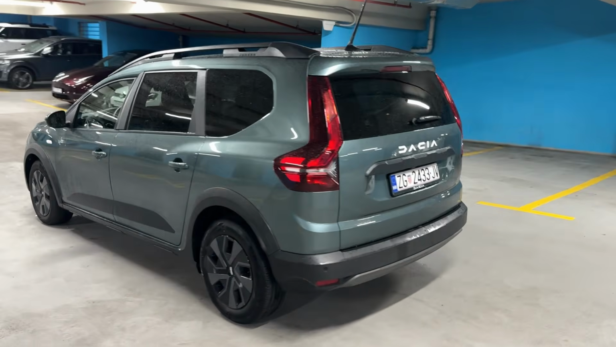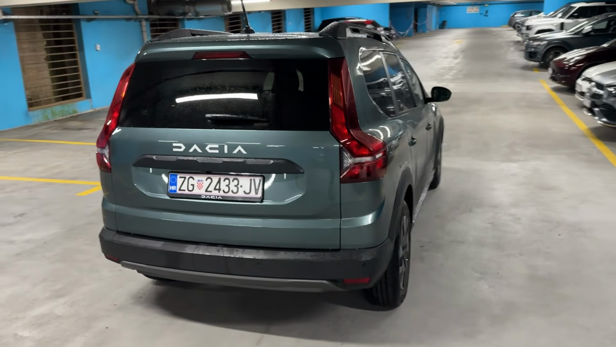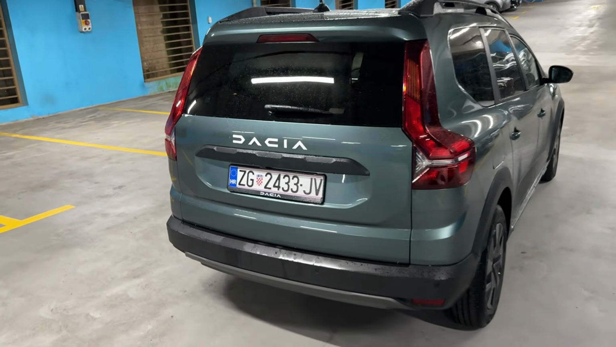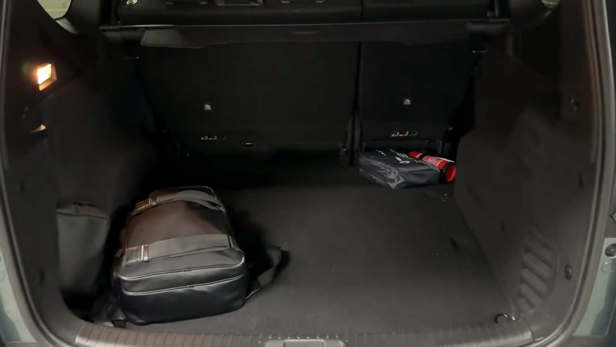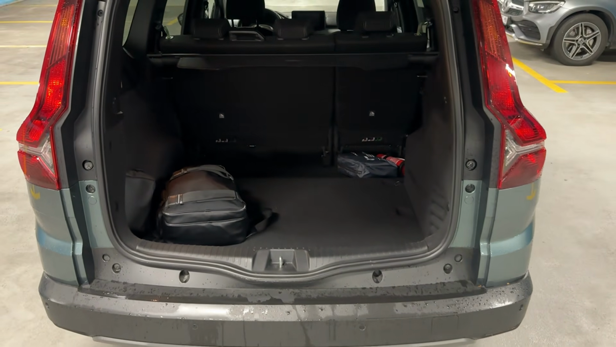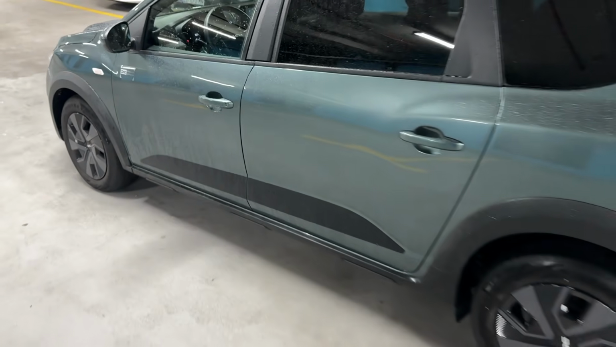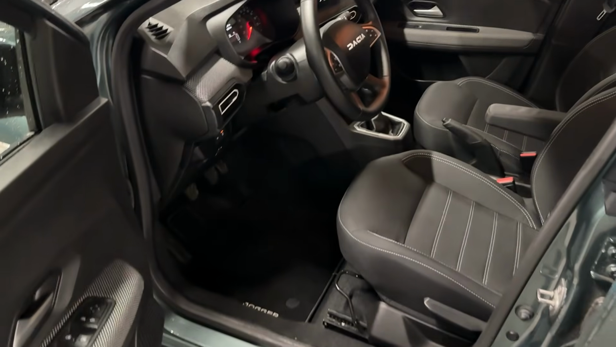Now we move on here to the rear, and you see the distinctive look for the taillights, and also a very wide opening for the tailgate. So let me open it and show you. Huge amount of room. This car is available as a 5-seater that we have here, or as a 7-seater. So those are the options. But now, without further ado, let's jump inside and let's go on a drive.